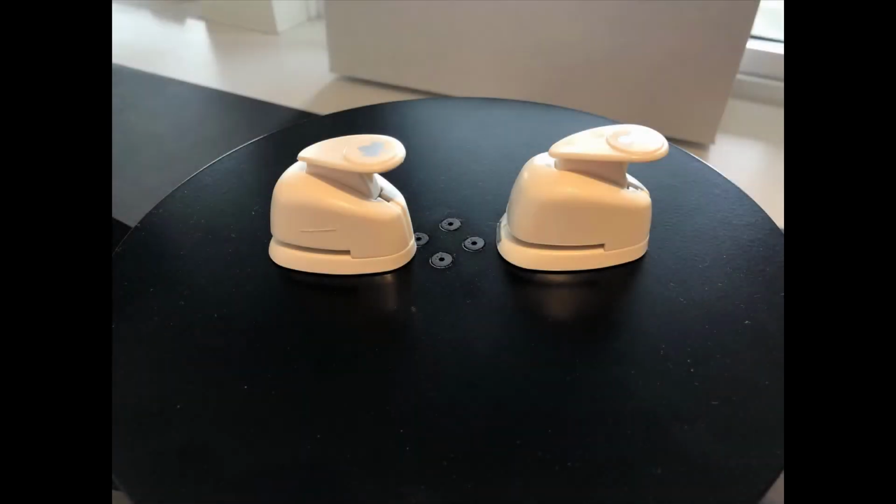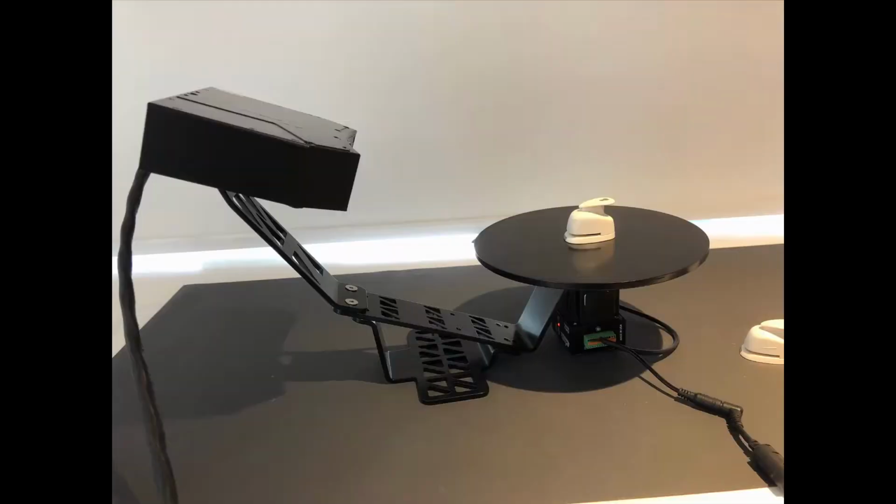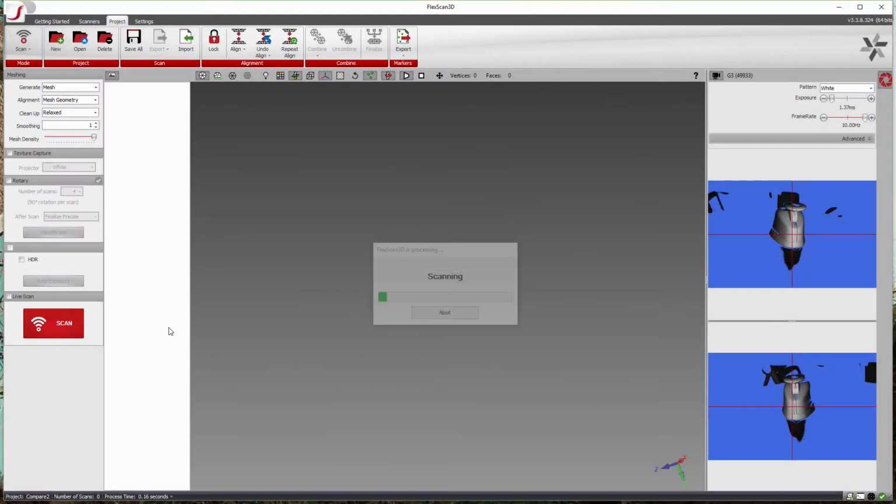So first things first, what we're going to do is take our golden part, scan it on the rotary table, and generate our CAD or mesh file that we're going to do our comparison off of. So here you can see a picture of the two parts. You can see very clearly the one on the left has a big scratch. And you can also see here, I've simply placed the part onto the rotary table.